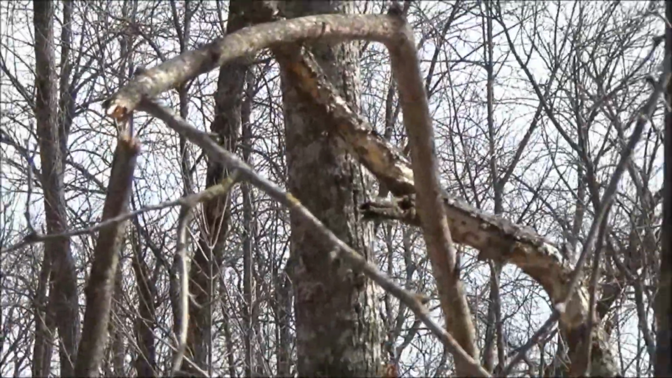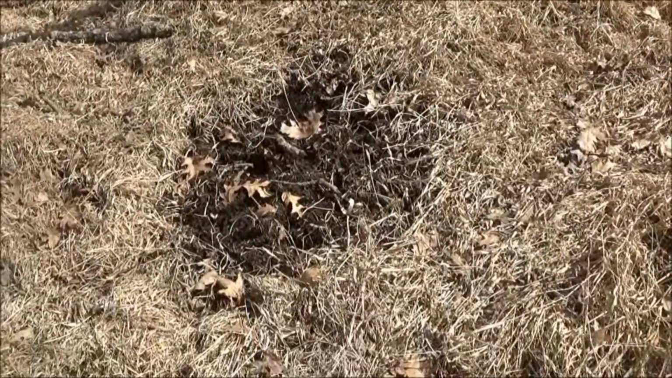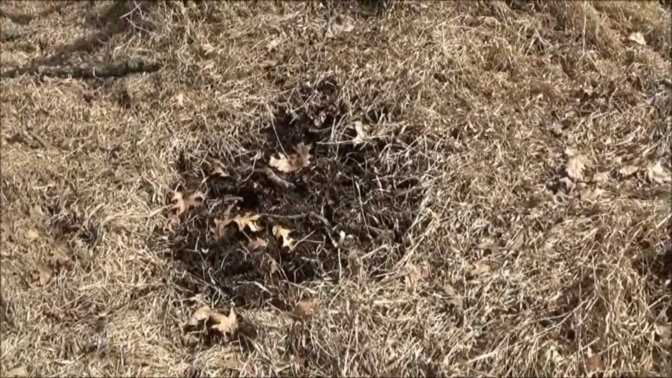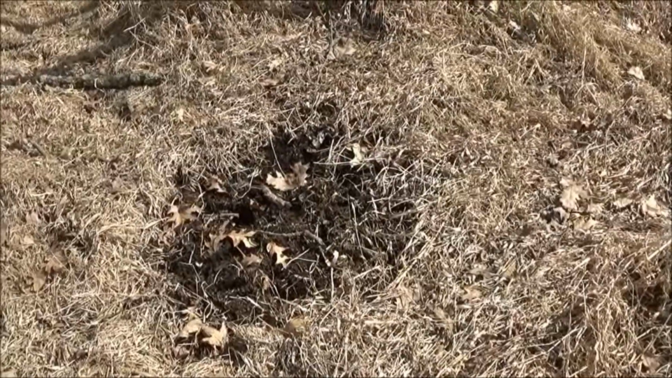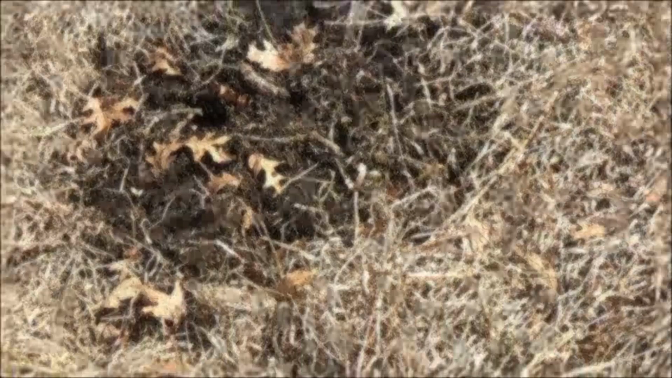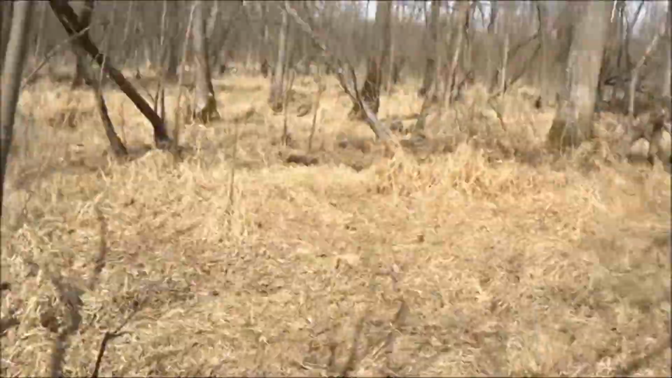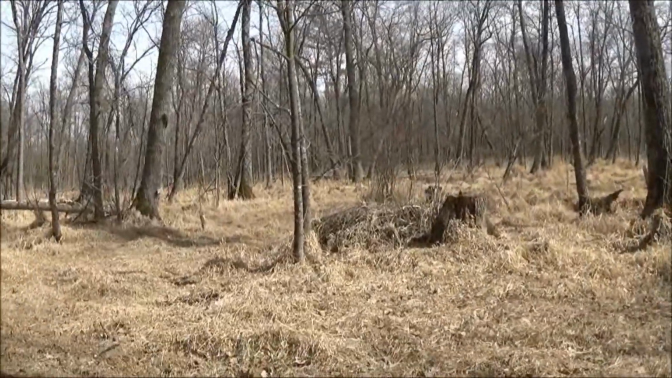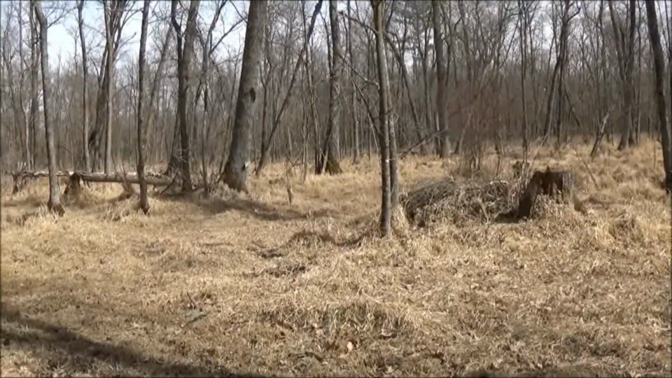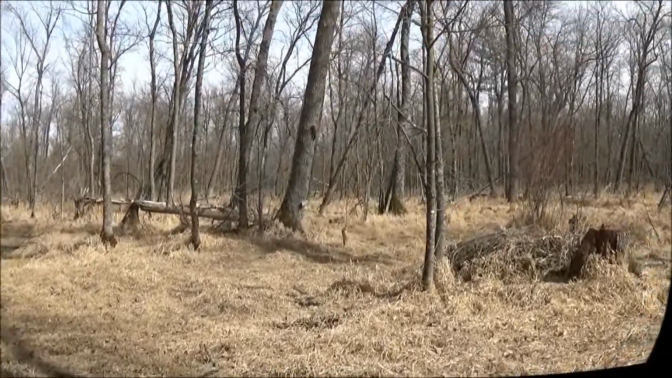Now, if you recall at the end of our last episode, I was so excited that we discovered a natural-made scrape and licking branch along our southwest ATV trail. I quickly added a trail cam to monitor that scrape before we pulled out for the weekend. So we're going to start our trail cam review and data info breakdown with that area's info.